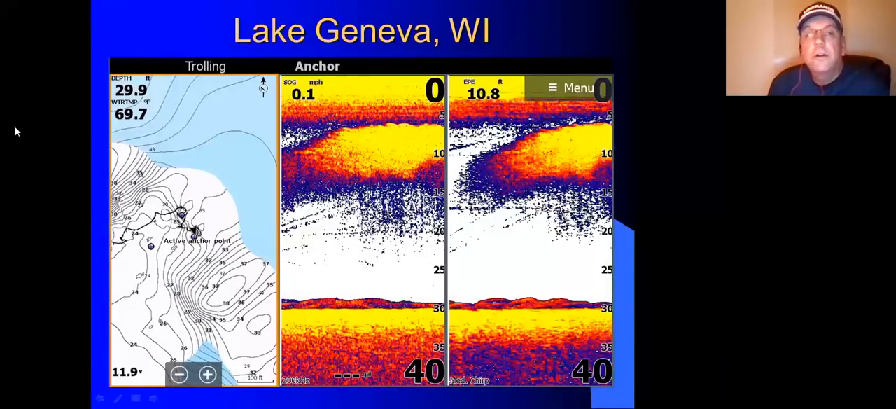We're in 30 feet of water, but because of the water clarity, this is basically a finger that sticks out, and it drops off here and probably goes to 80 feet of water if you were out further. So that would be another example.